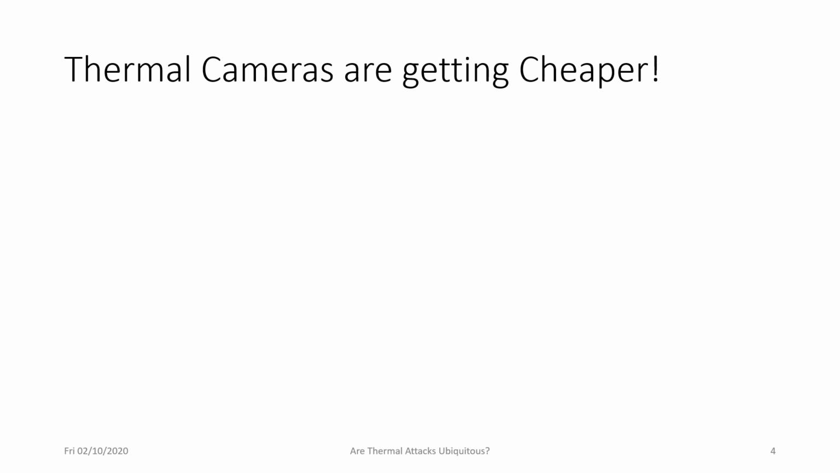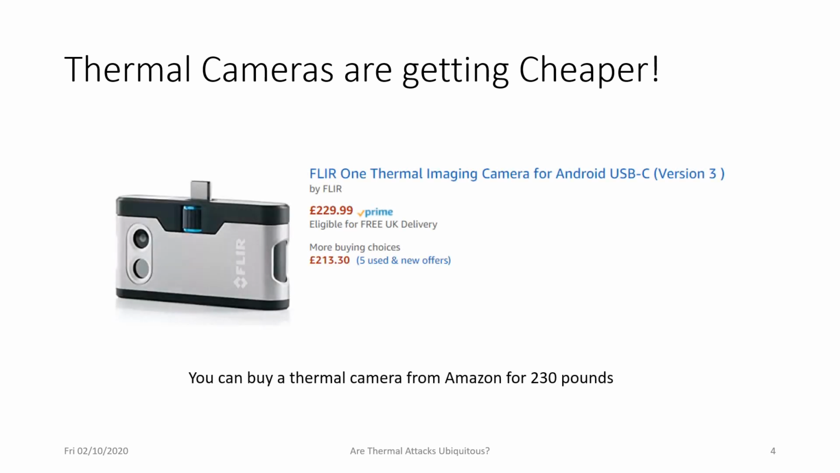But since then, thermal cameras have become much cheaper than before. For example, today you can buy a thermal camera from Amazon for less than £230. You can attach this thermal camera to any mobile device, and by doing that, you get yourself a thermal camera that is capable of doing thermal attacks.